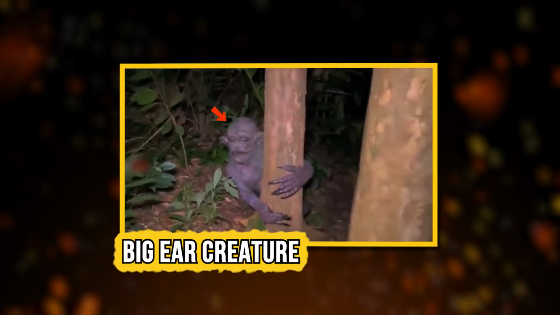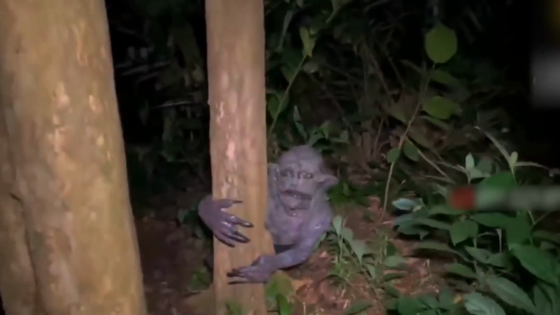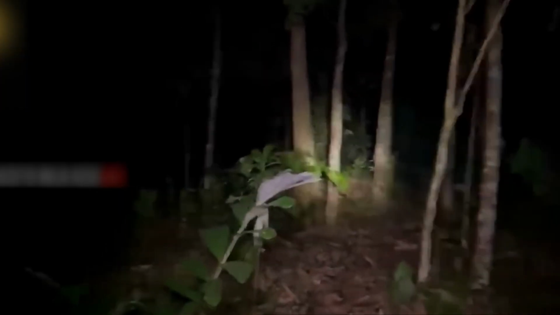Big ear creature. Take a look at one of the eeriest forest encounters you'll ever see. A man ventured into the woods late at night, equipped with only a torch and a camera in 2022. The silence of the night was soon broken by strange sounds coming from the bushes. Driven by curiosity, he pressed on, searching through the dark forest.